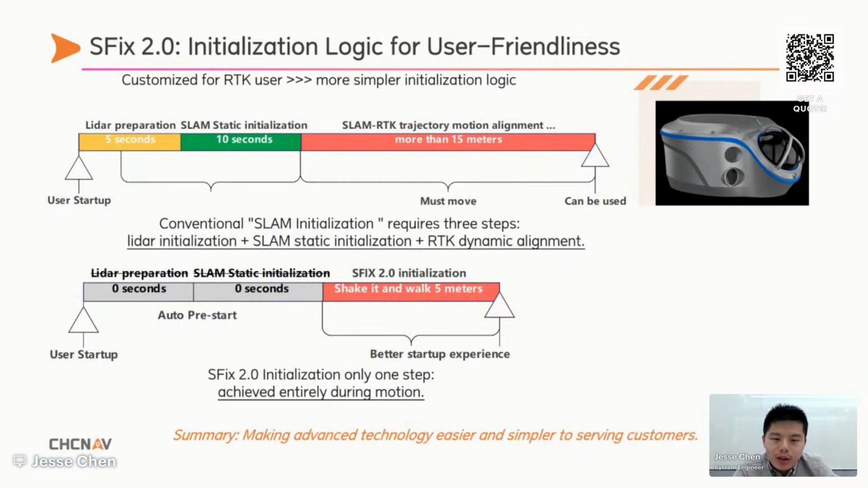And not only advanced tech, we also aim to serve our users with advanced technologies through simple and friendly operation. There are many small design details, just for example, traditional SLAM initialization requires 3 steps: the LiDAR initialization, the static initialization, and a dynamic alignment from SLAM and RTK.